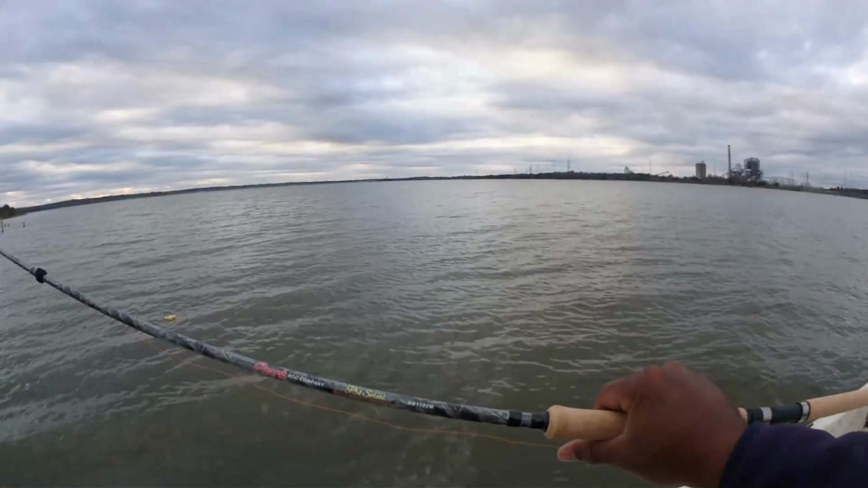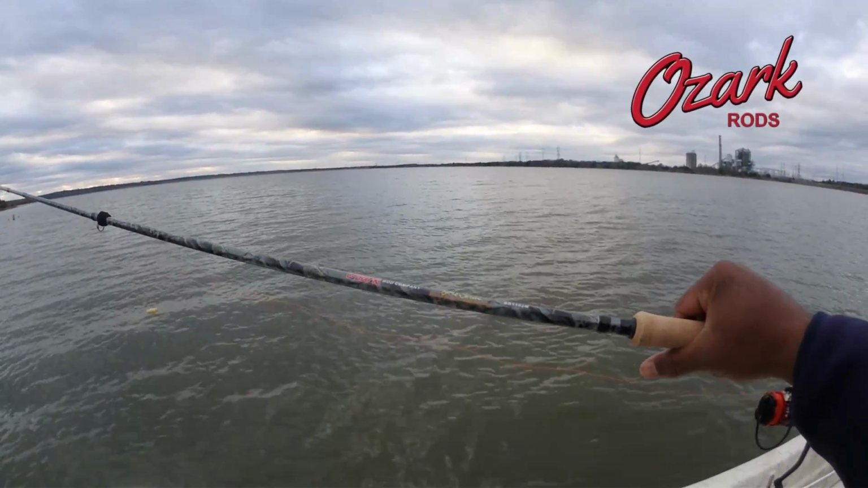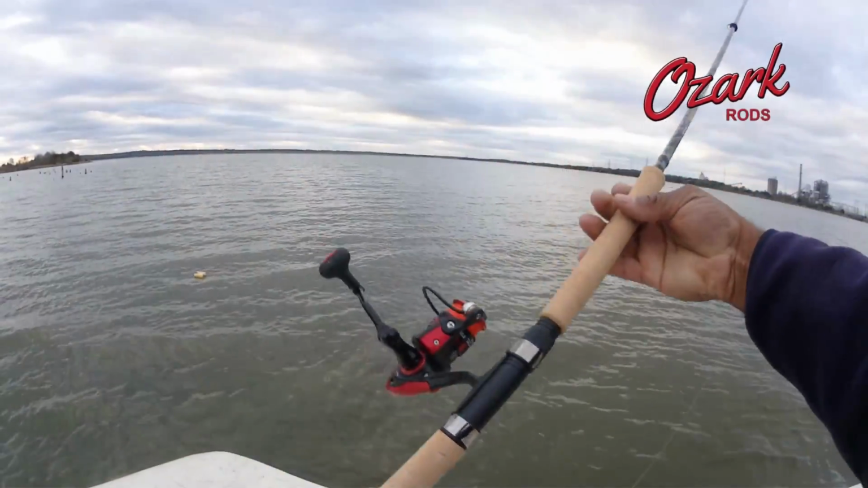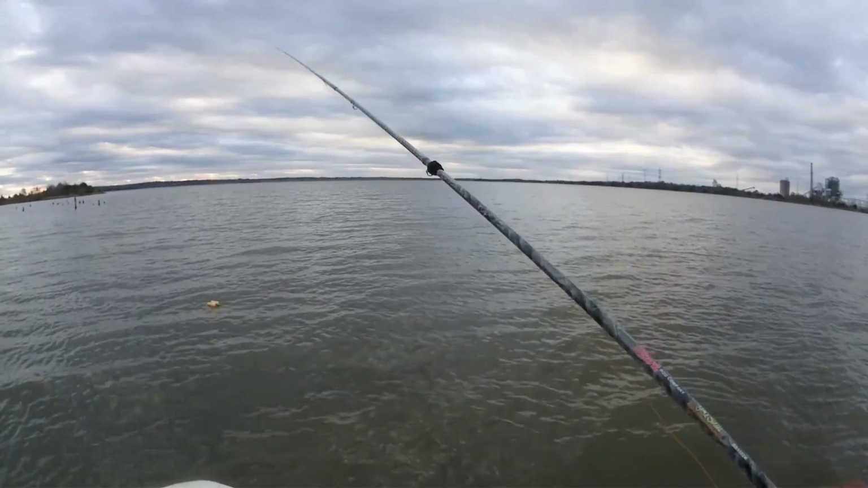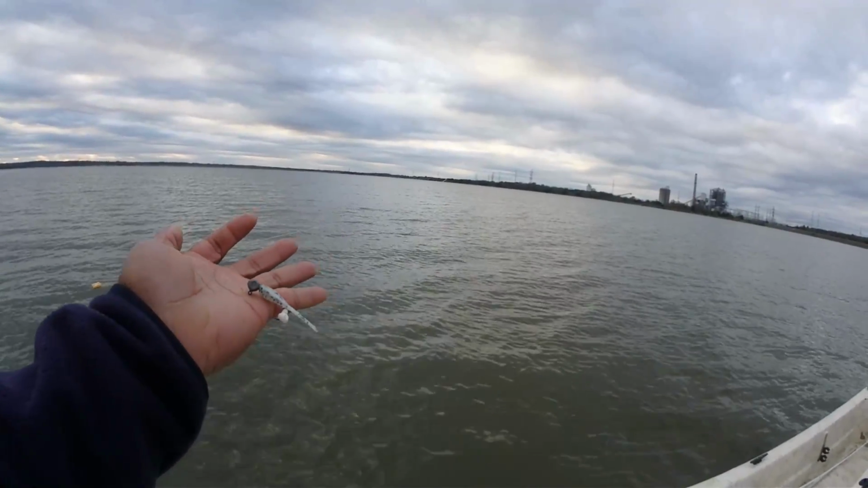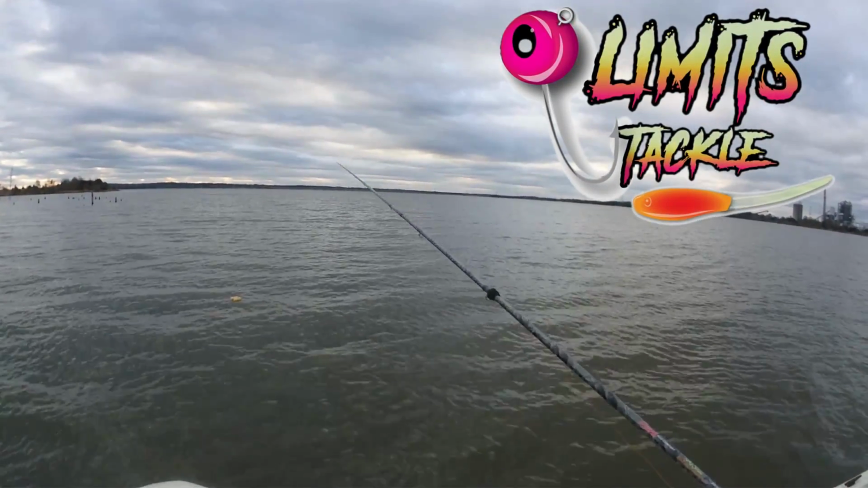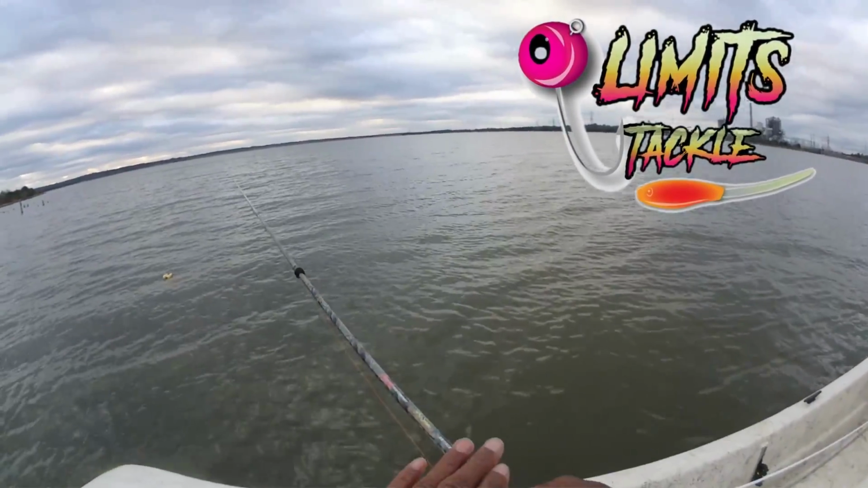So this is a BB 1102M Ozark rod, Pro Series Brush Buster. It's an 11-foot rod. I got it paired with one of those HH reels I've been testing, and the line configuration is identical to my other reels. And that's a Limits tackle, sort of a monkey milk looking color. Drop it down there. And this setup here is in testing.